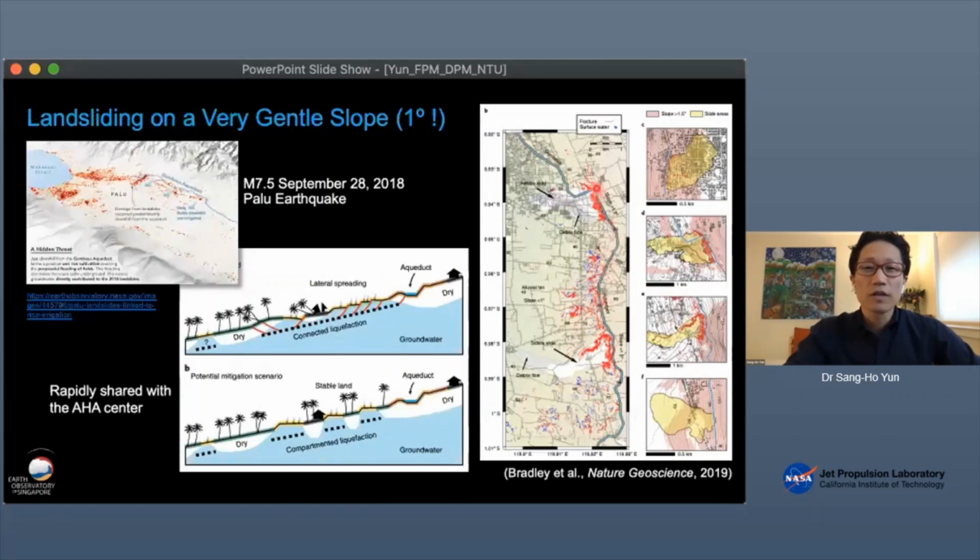So all this pattern damage extent was bounded by this aqueduct. And this aqueduct was built to improve the reliability and productivity of wet rice cultivation. The problem is, when you have a wet rice field, you maintain the rice fields wet, right? So this is a cross section of this gentle slope.